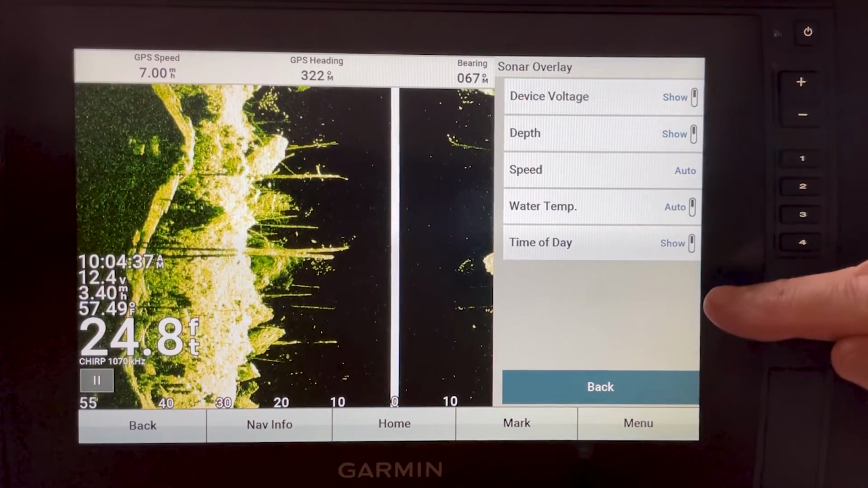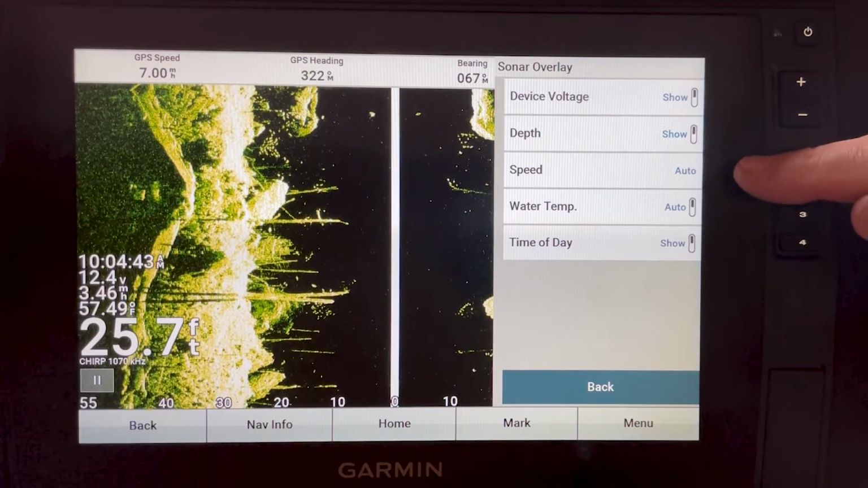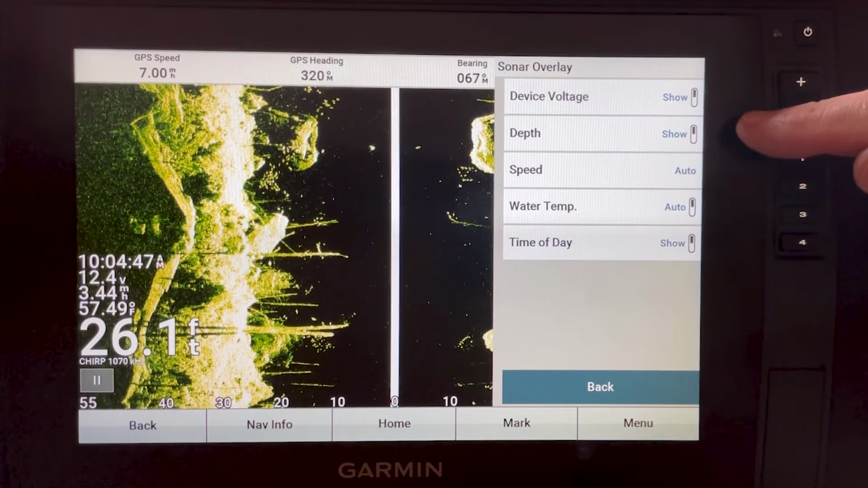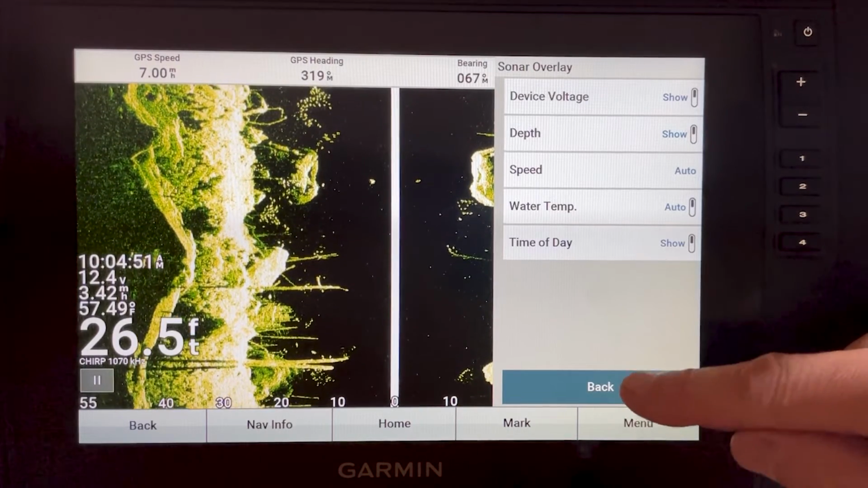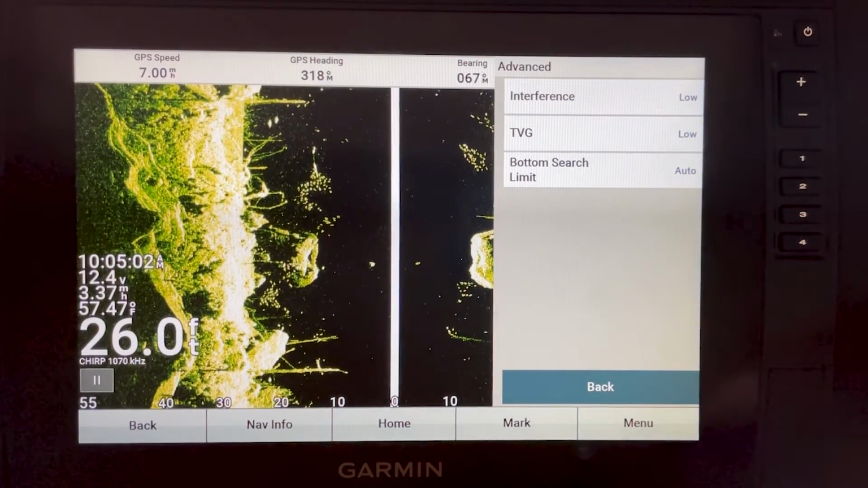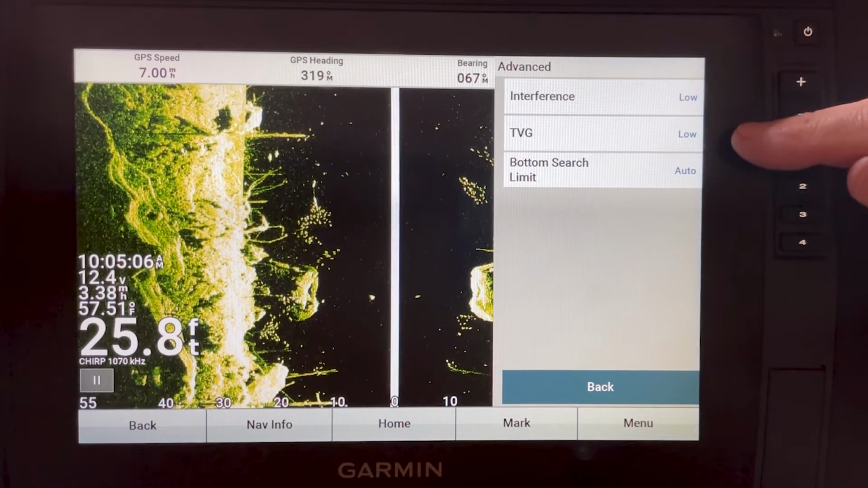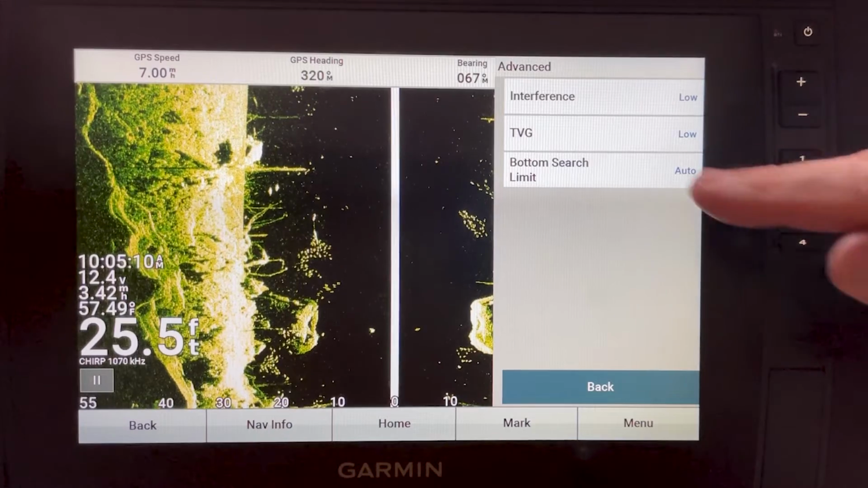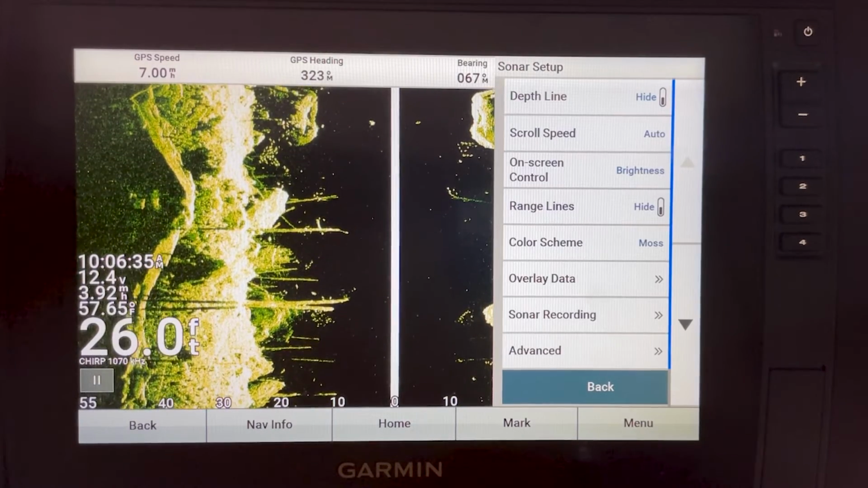Adjust your overlay data here. And I've got my time of day on, my water temps in auto, speed in auto, and I'm showing the depth and the device voltage. And interference and TVG I leave on low. Bottom search limit, I just leave that in auto. And that's a quick overview of the side view menu.